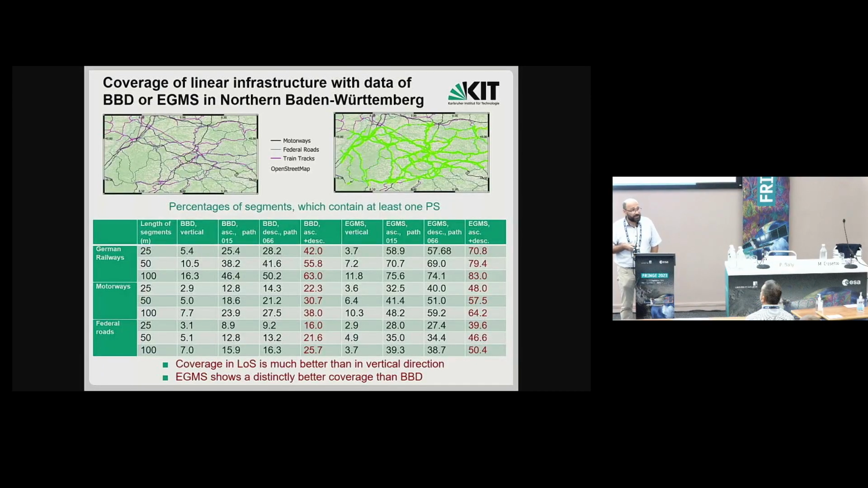And here you see a table with these percentages. In the rows, you see the different types of linear infrastructure, and the different lengths of segments are used for determination of the coverage. And in the columns, you see results for BBD and EGMS, each for the vertical product for ascending orbit 0.15, for descending orbit 0.66, and I also calculated what would be achieved when ascending and descending orbit are combined.